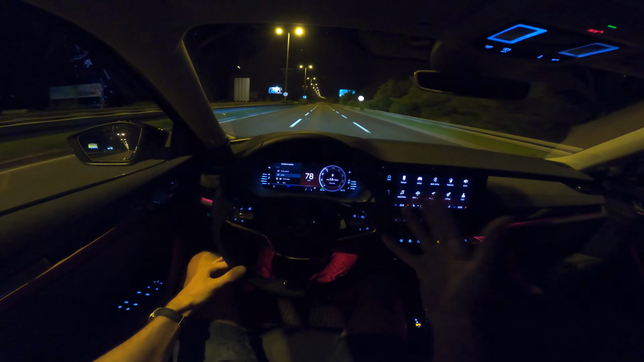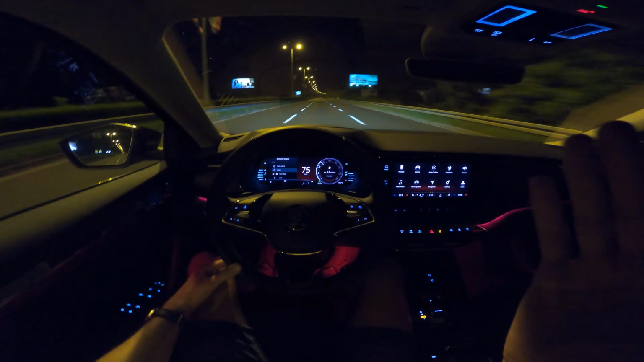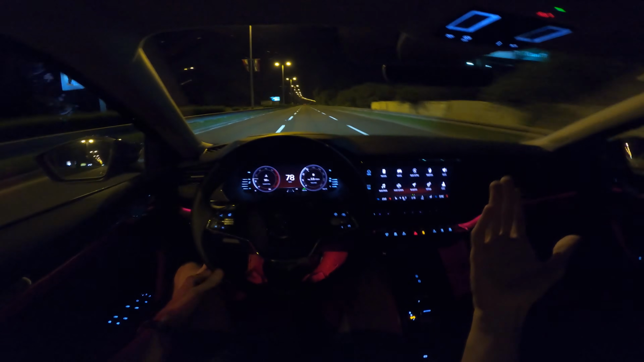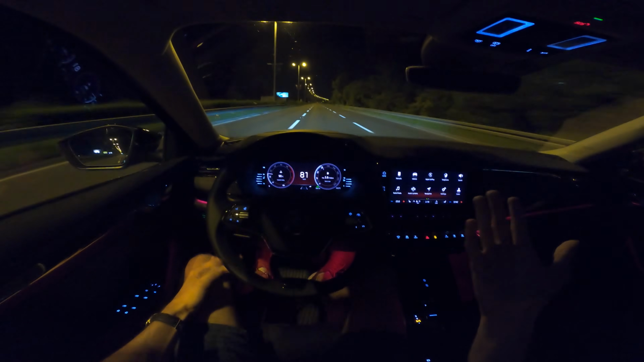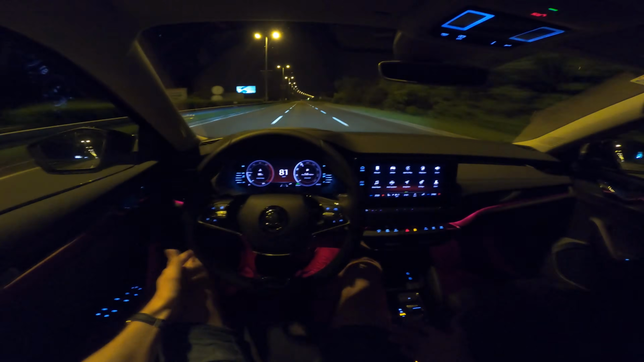Anyways, it's very nice how this car coasts. It just keeps coasting in neutral. Sometimes it just holds the speed and you can let go of the gas or the accelerator pedal and it just keeps going, or the throttle.